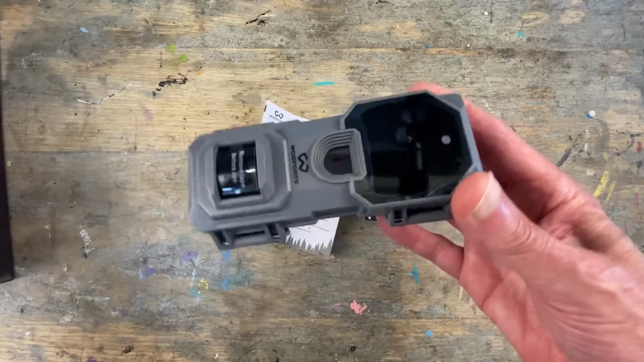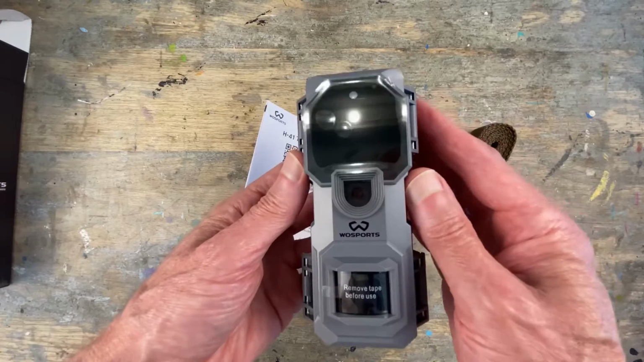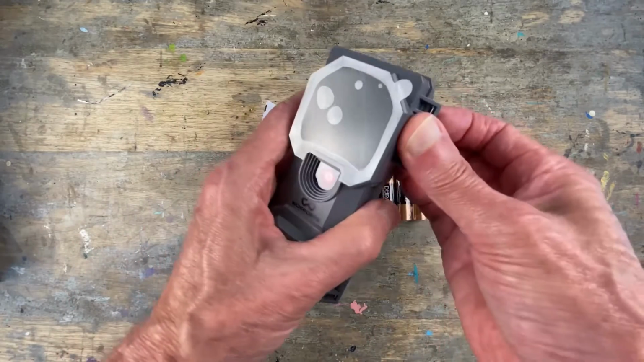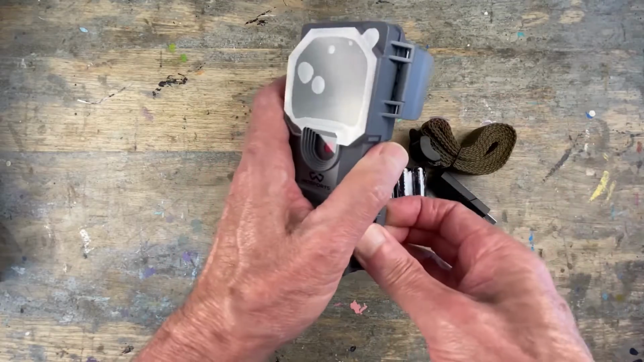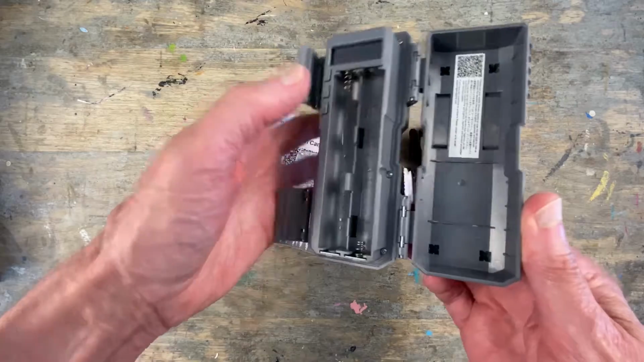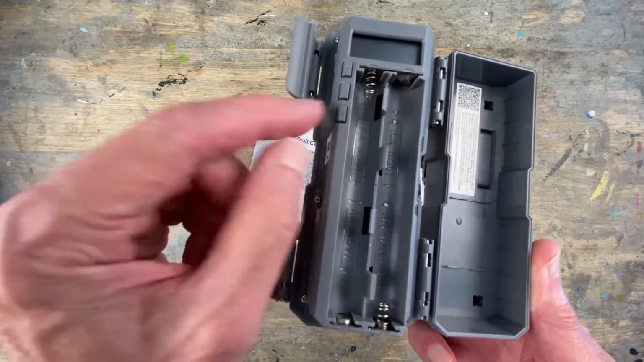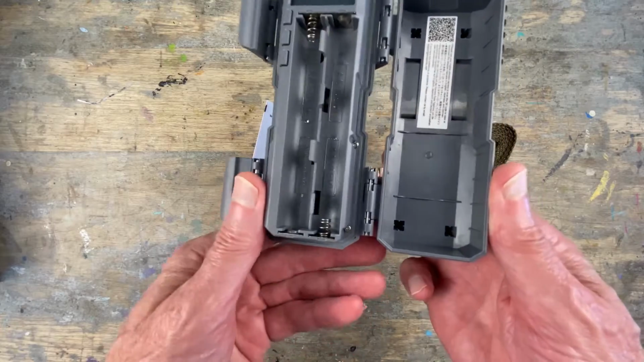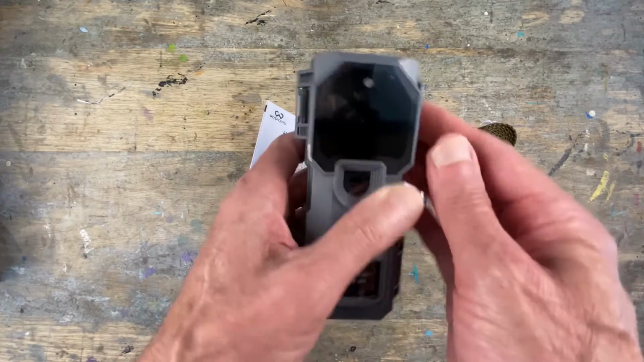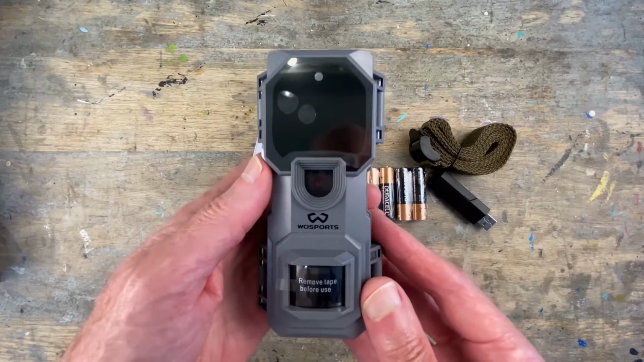This is kind of a different looking camera. It is pretty small, but it's tall. First thing I want to do, since I got a camera recently with no menu, okay, yeah, there's a little screen up here, and there is a menu. So we get these batteries in, and program this thing and put it out, and let's see what we get.